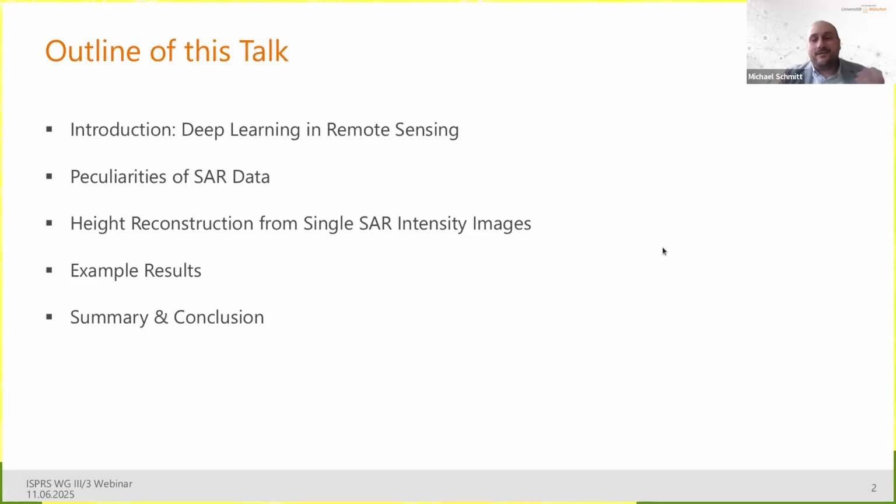So what will I talk about today? First, I will, as an introduction, very quickly recap a little bit the application of deep learning to remote sensing problems. Then I will focus on the peculiarities of SAR data. And this brings me, or will bring me, to the main part of the talk, namely the task of height reconstruction from single SAR intensity images, which I will use as a very nice example or use case of deep learning applied to SAR data.